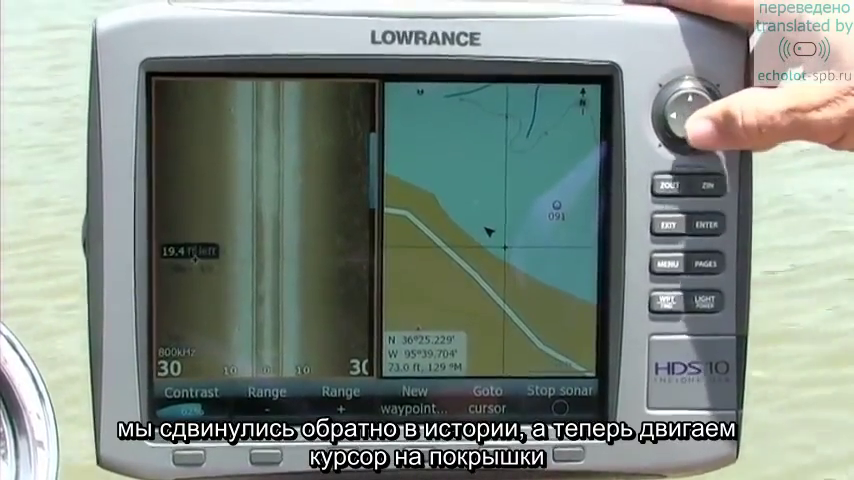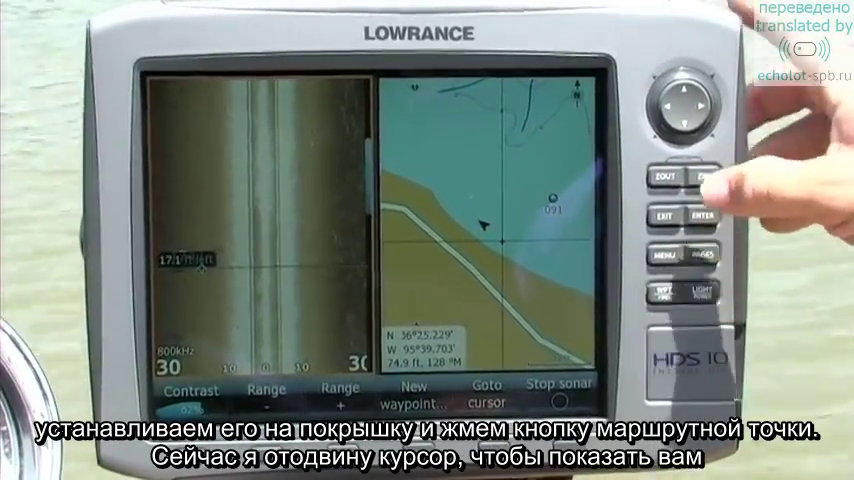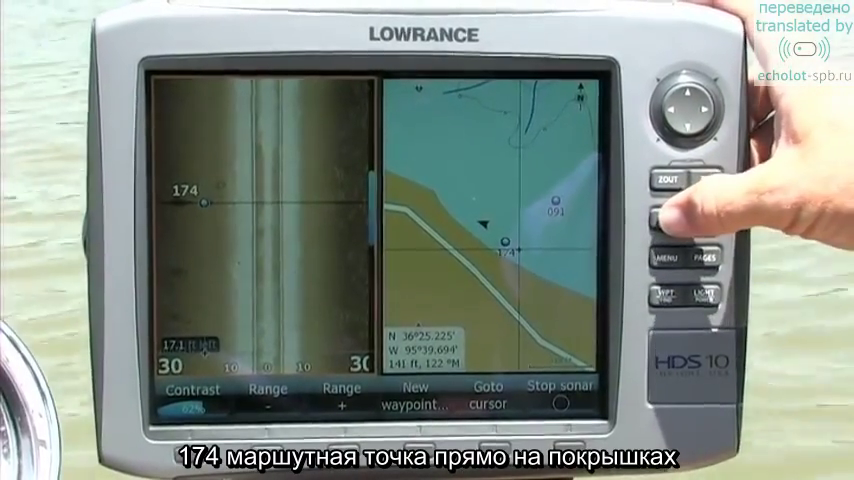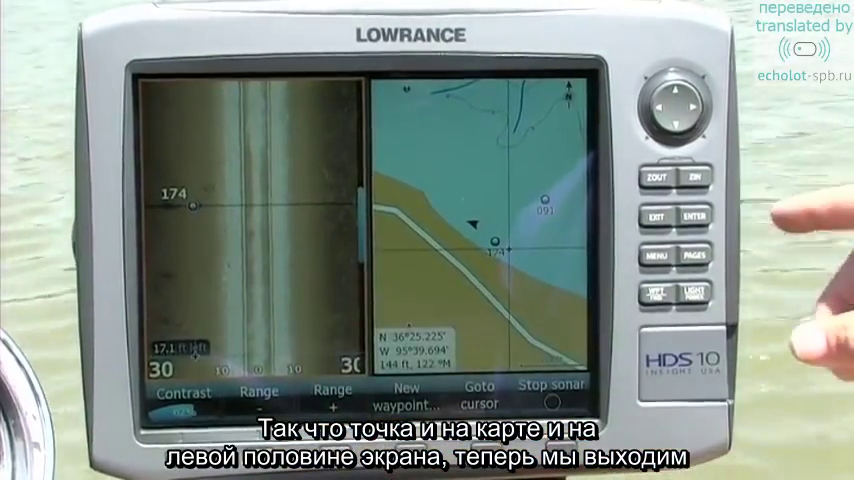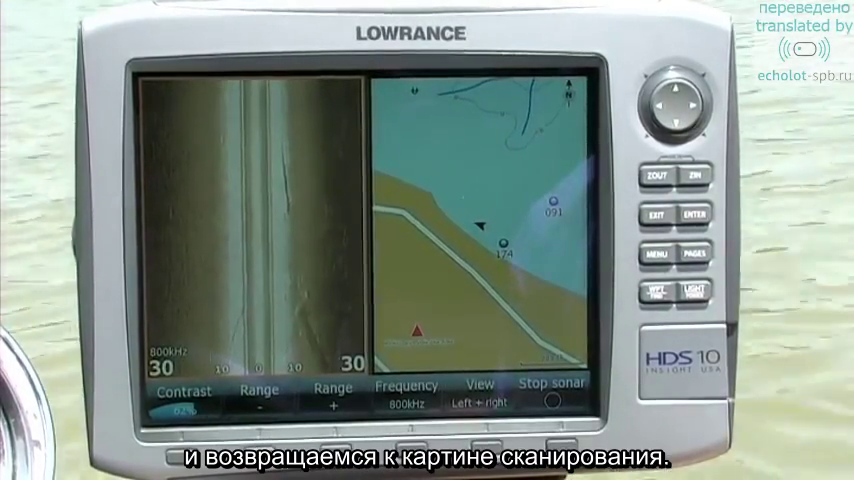Now we're going to move over to the tires, put that cursor right over the tire and hit waypoint. Now we'll move it away just to show you. 174, we have a waypoint set right on those tires. You can see it on the chart on the right-hand side of the screen as well. So we've got it on the chart and on the left-hand view. We hit exit now, and we're right back into a moving view.